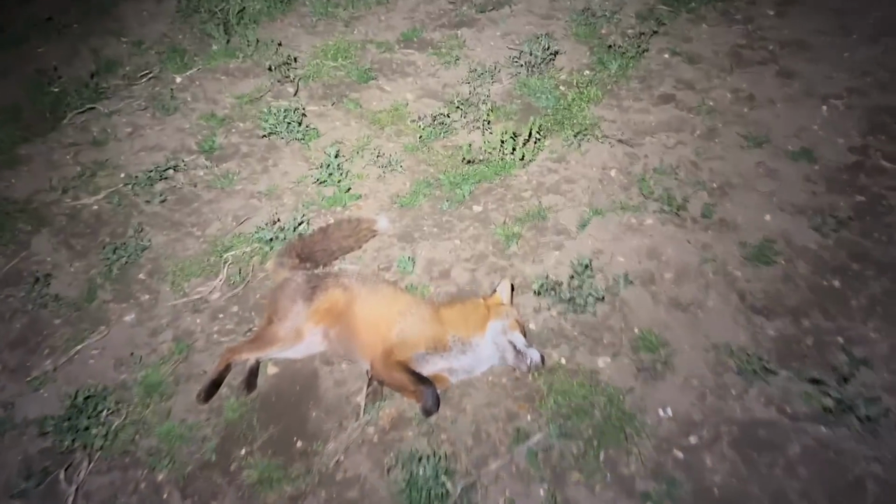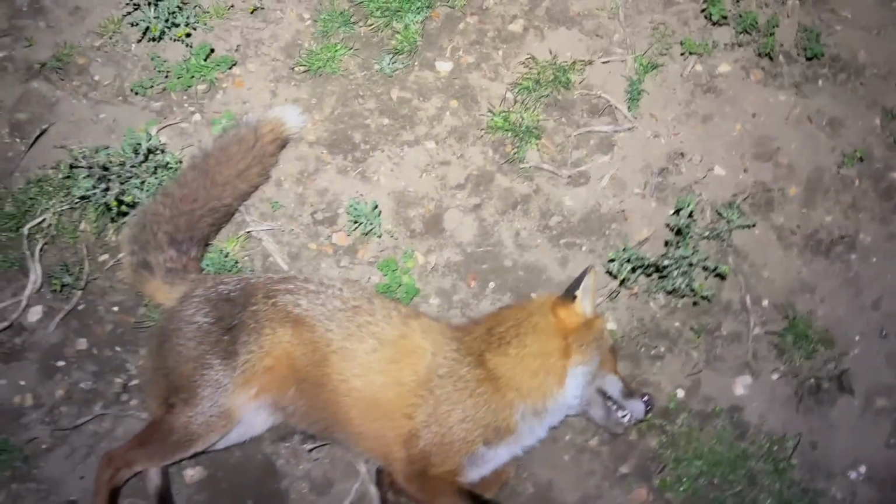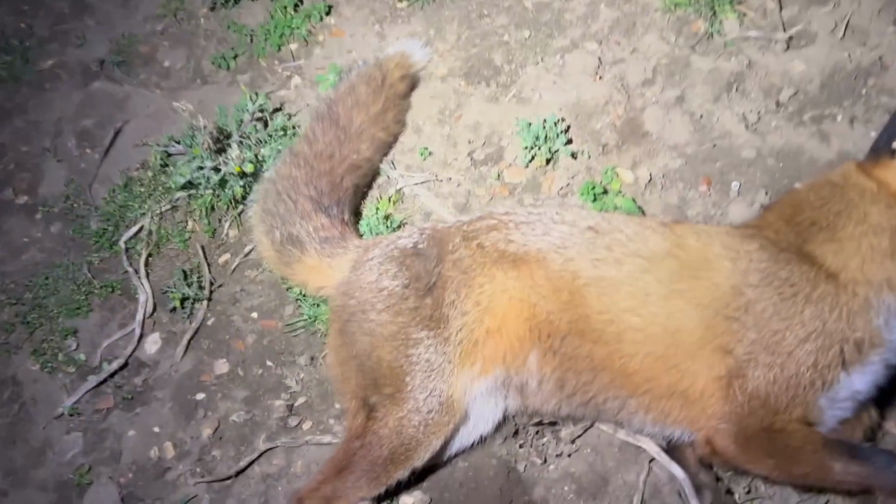But that's a chunky fox, that one. Oh, gotta be a dog. Look at the size of that. They like to breed them big around here. It's gotta be a dog. Yeah. Look at that. Bang on. Blew out the chest cavity. Big tick behind his ear there.